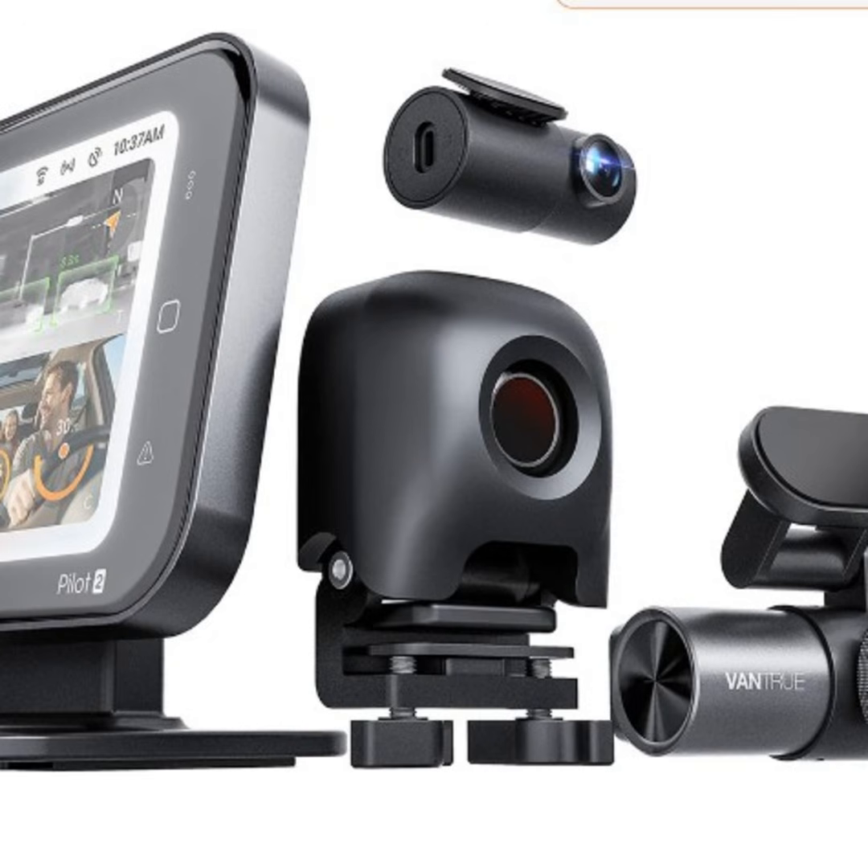Equally impressive is the dedicated 6¼ inch display that shows those images along with a forward-facing 2K camera, a cabin camera, and a 2K rear-facing camera. The touchscreen also supports Apple CarPlay and Android Auto. Safety alerts offer forward collision warnings.